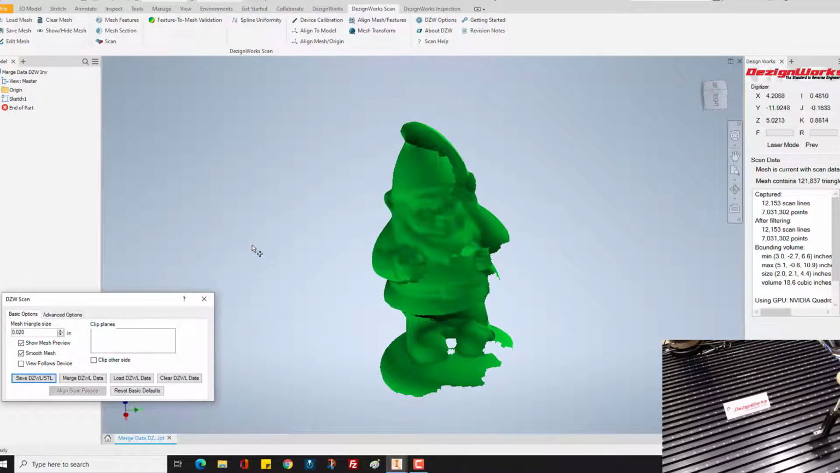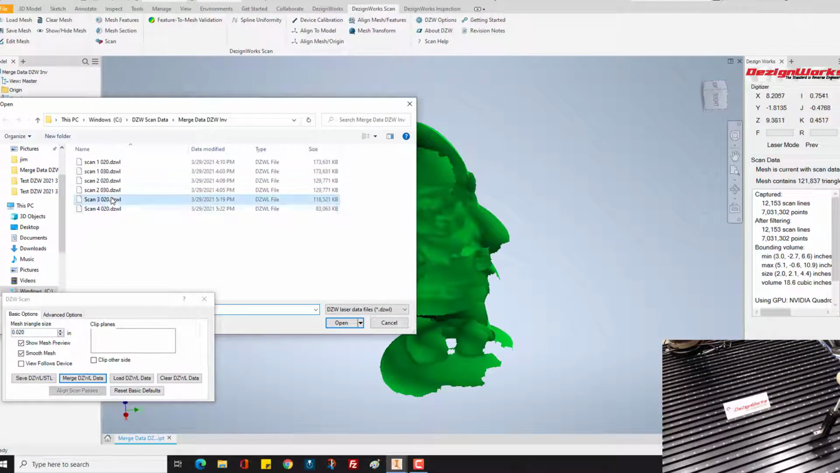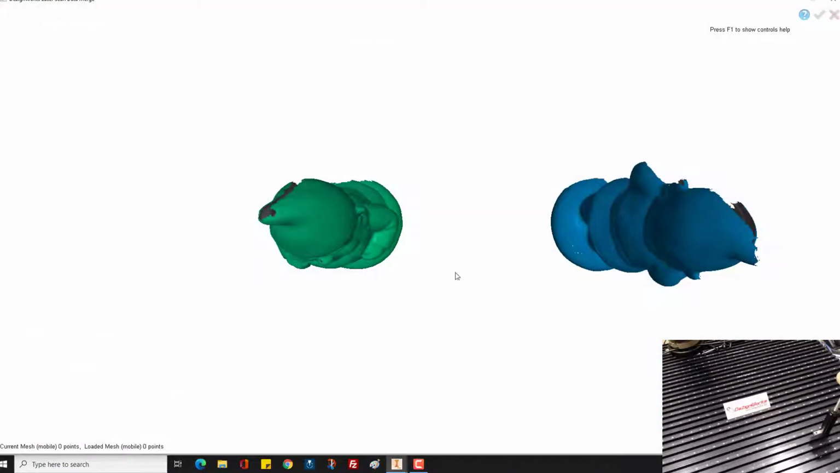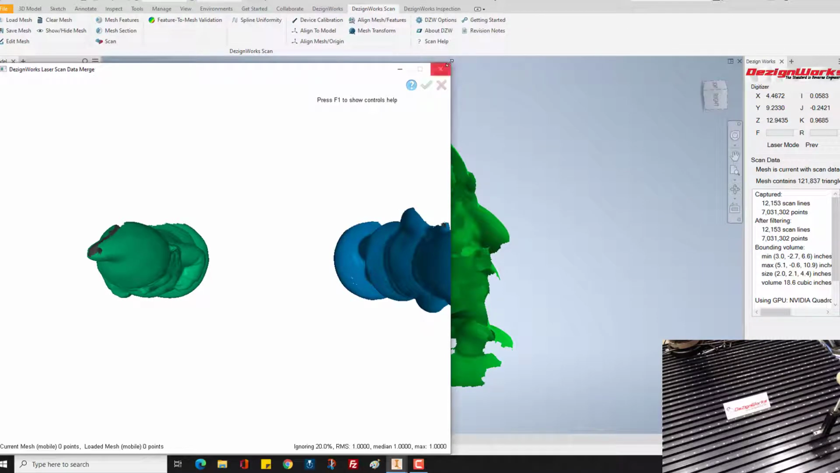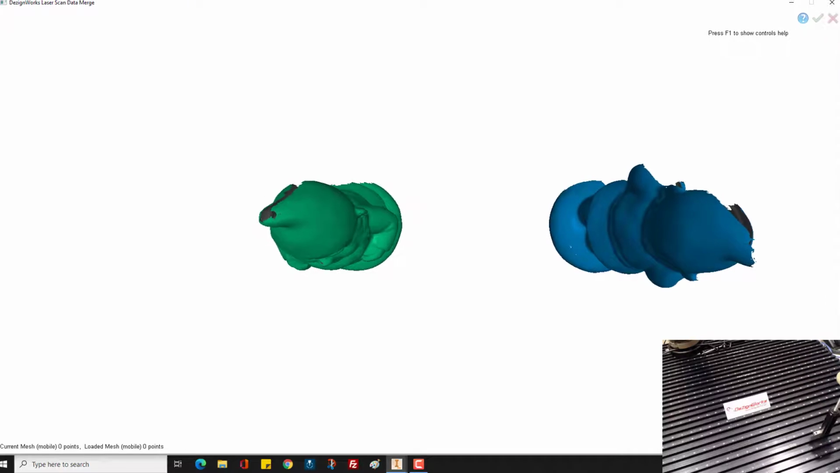So now to merge, we're going to go ahead and select merge. But make sure you save both your scans first. Merge DZWL will ask you what you want to merge with. We'll do scan 3. A new window is going to appear. If it's the first time that you've used DezignWorks, you may have to resize this. When you first open it up for the very first time, it may look something like this. Just go ahead and grab the corners, like normal windows, and make it fit.